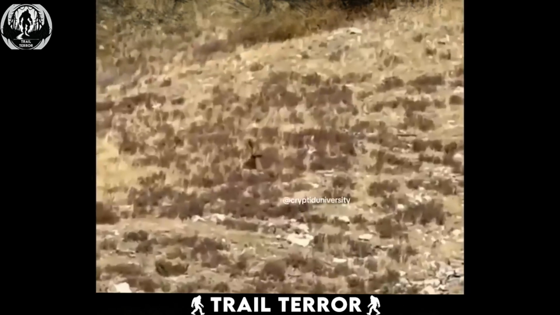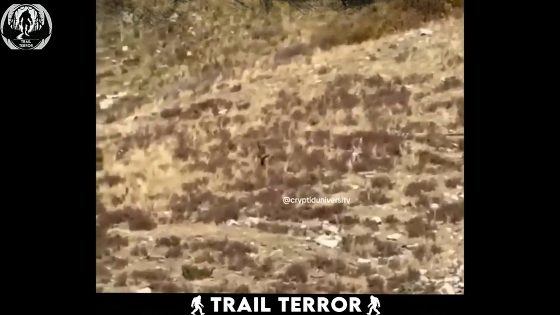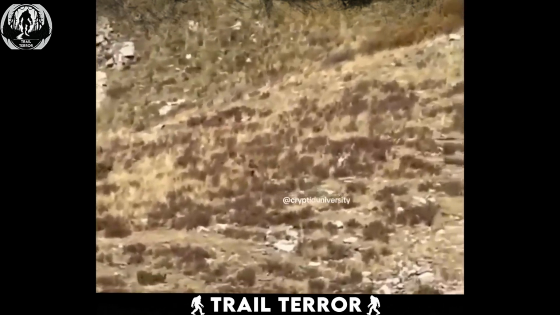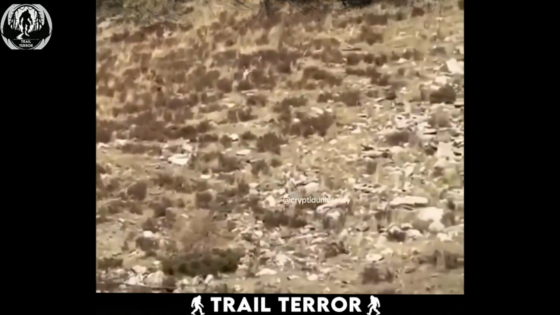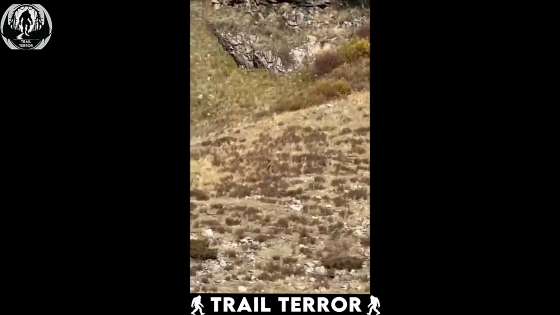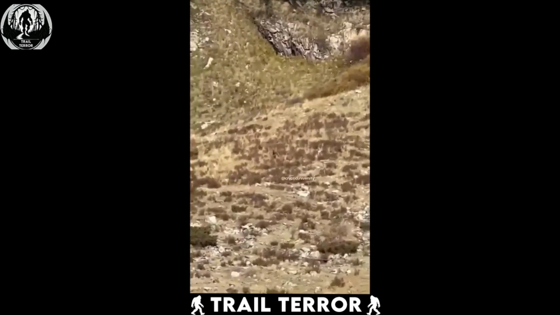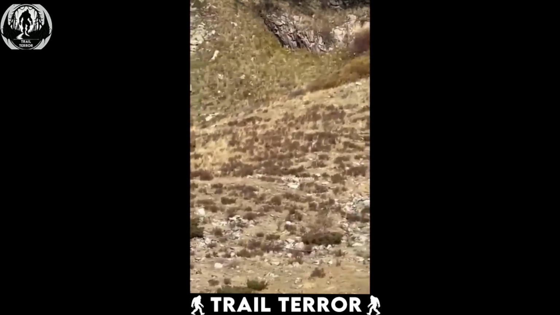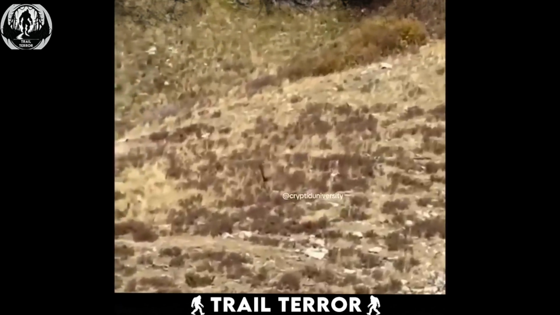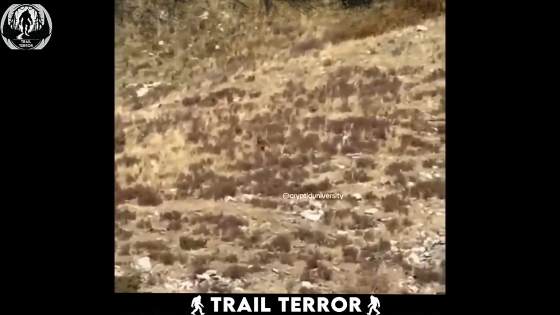This figure appears to be humanoid, and when it becomes aware of the people on the train recording it, it crouches down in the bushes. It remains in a squatting position, seemingly observing the train as it continues on its path. The individuals who recorded this video from the train are convinced that this creature was a genuine Bigfoot. However, there's something quite peculiar about this particular Bigfoot, notably the way it blends in with the surrounding bushes. What are your thoughts on this enigmatic creature? Could it be a new and distinct species of Bigfoot?